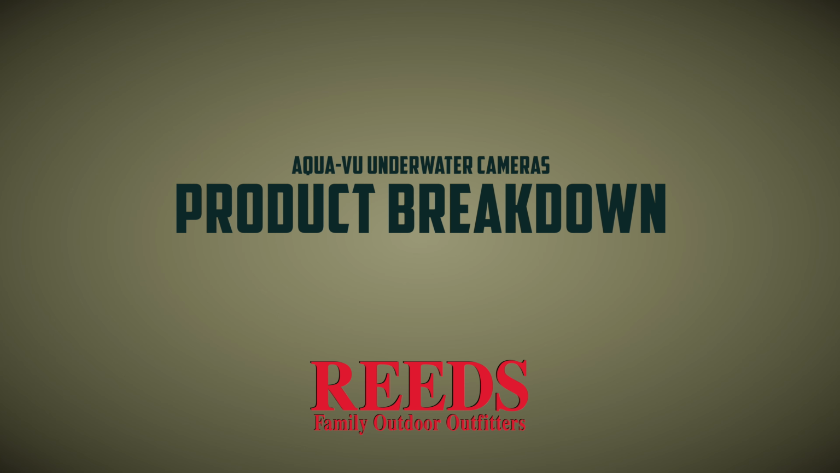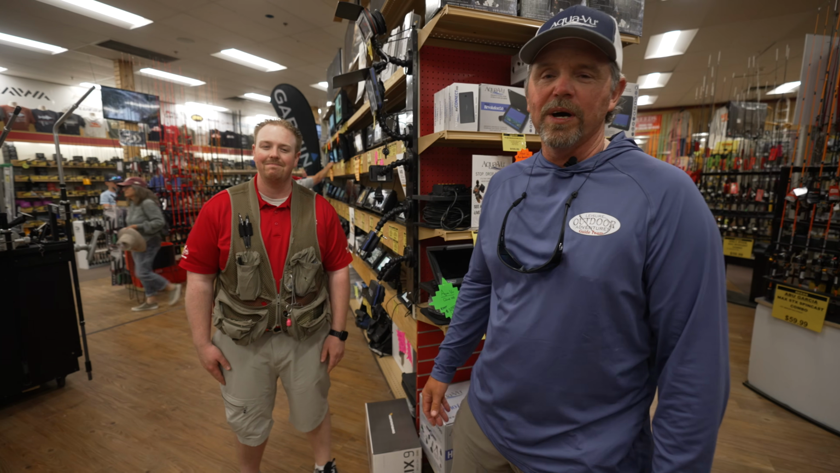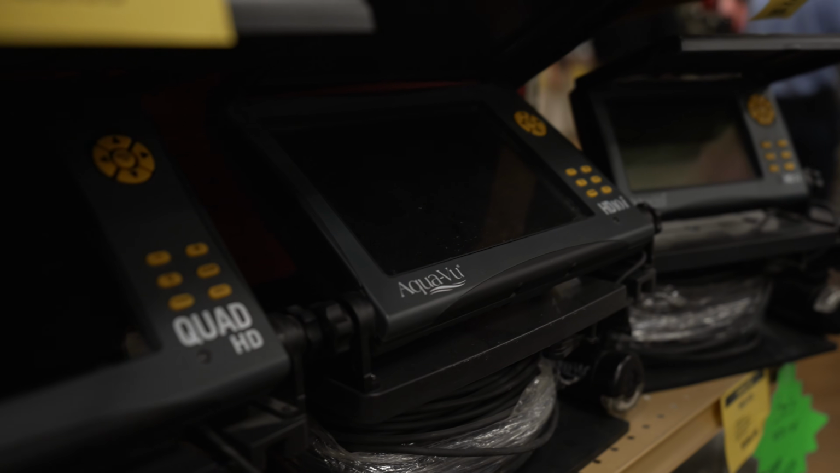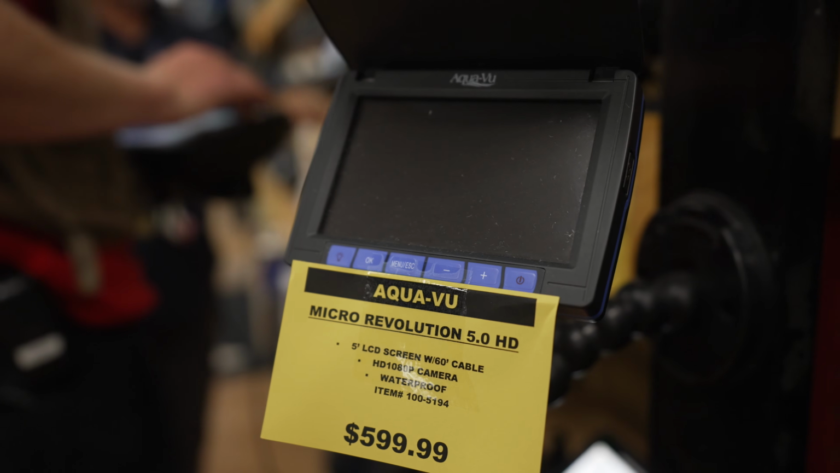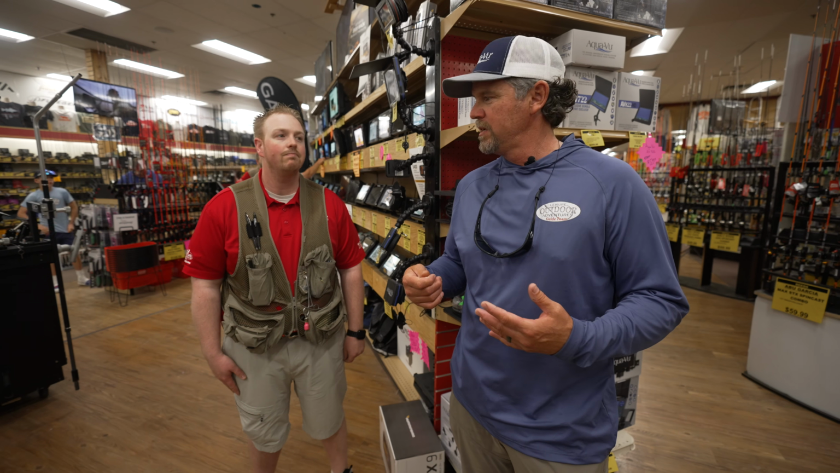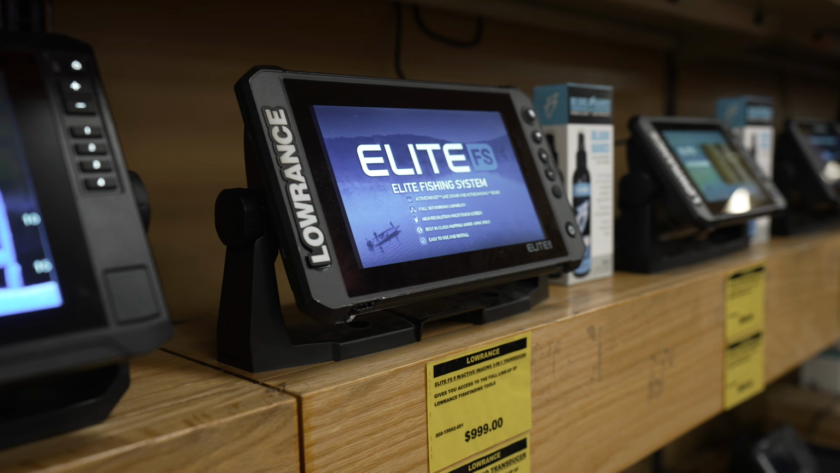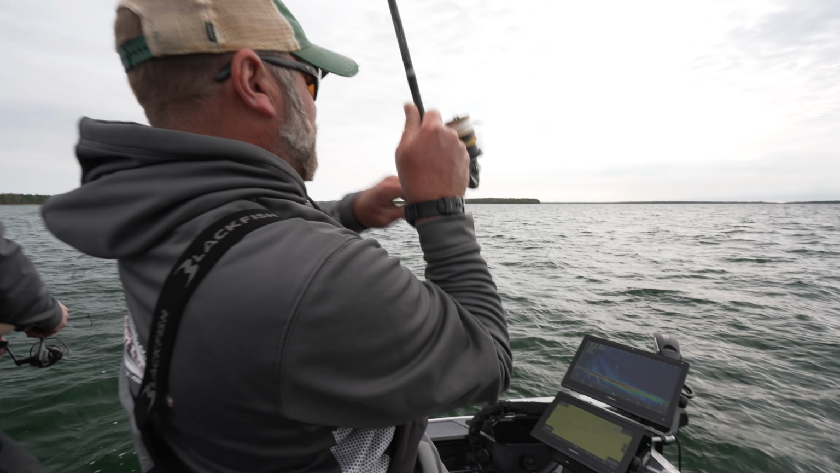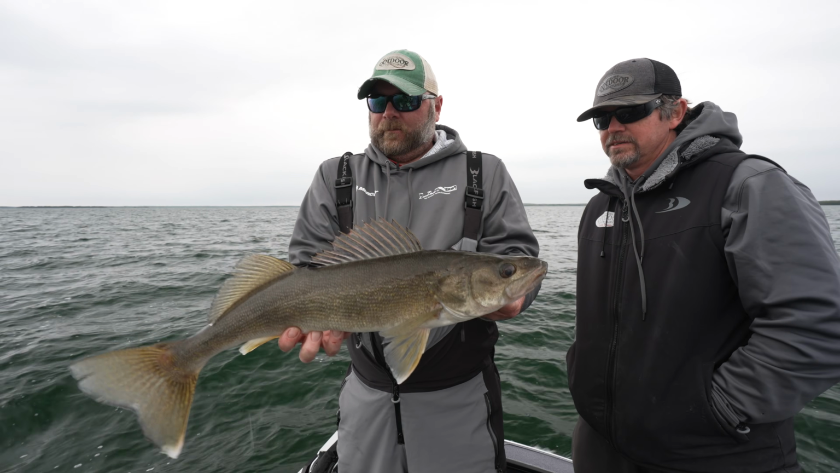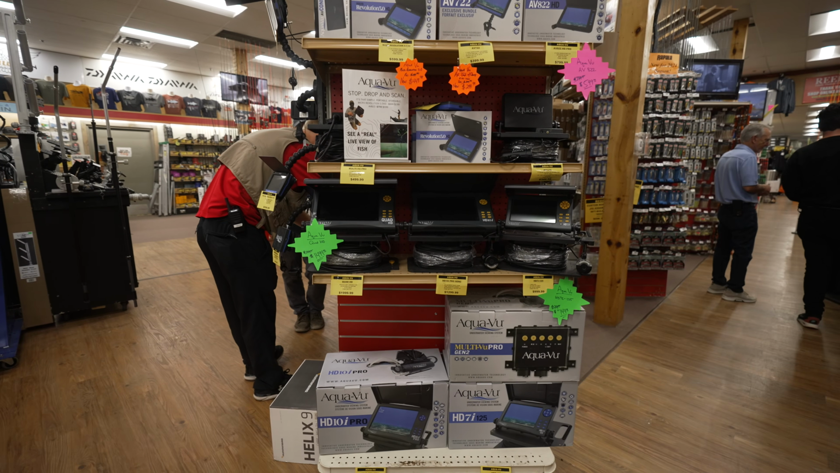Here we are back at my favorite sporting goods store. We're at Reed's here in Walker, joined by Benny. And what I want to talk about today is the underwater systems that we can utilize as fishermen, both ice fishing, standalone units, and now with some of the other units, you can plug them right into your graphs. Doesn't matter the style, the Garmins, the Humminbirds, the Lowrances. There's different units for different purposes, different price points, and that's where we bring in the sales experts to kind of walk us through it. So let's take a look at what Reed's offers here, some of the sales, maybe promotions going on with AquaView, and Benny's going to walk us through the different products.